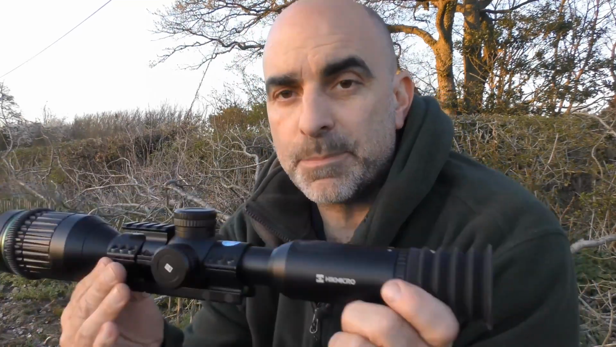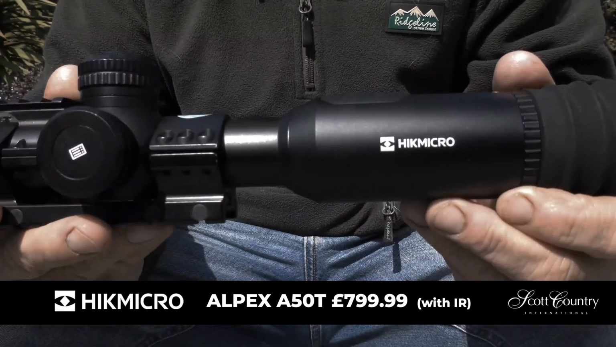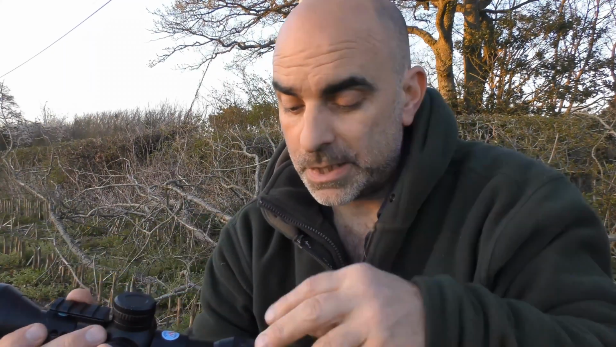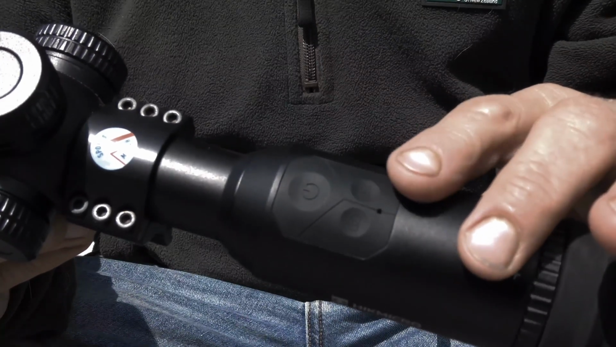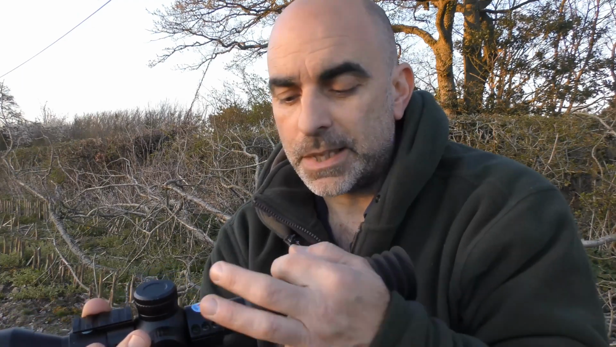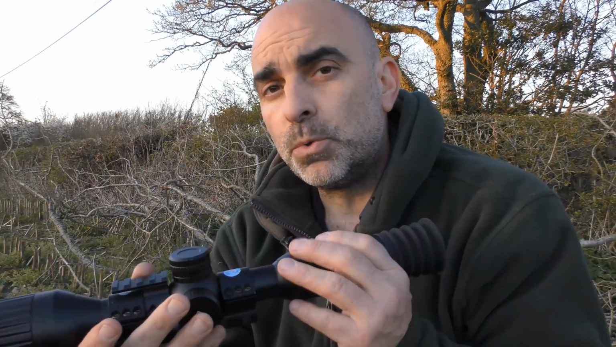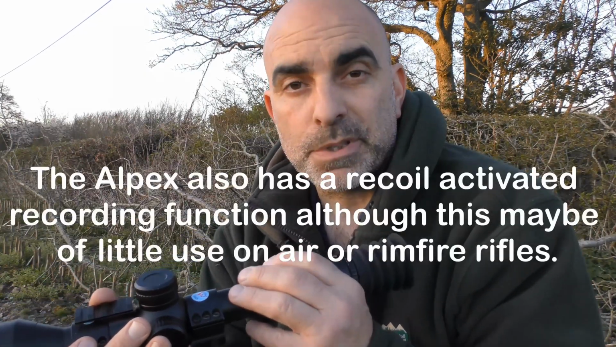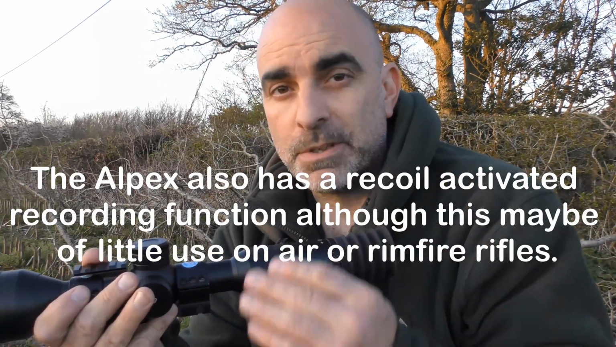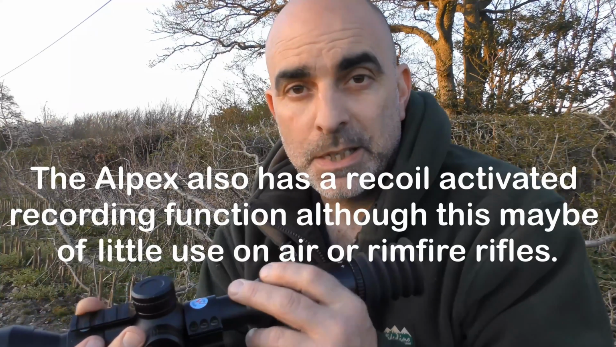Next up, we have the HikMicro Alpex. This one is, I think, the middle priced scope. Again, all the controls are in the eyepiece there, with a slightly different setup on this, these little rubberized buttons. While I'm talking about that, I'll point out something which I would like to see on these, and that would be a raised piece between the power button and the record button. If you try and record with this, it's very easy to accidentally press the power button, and then it starts the dreaded countdown, which can't be stopped. So the unit starts its countdown, shuts off, and then you've got to wait a minute for it to sort its life out before you can press it to fire it back up again.